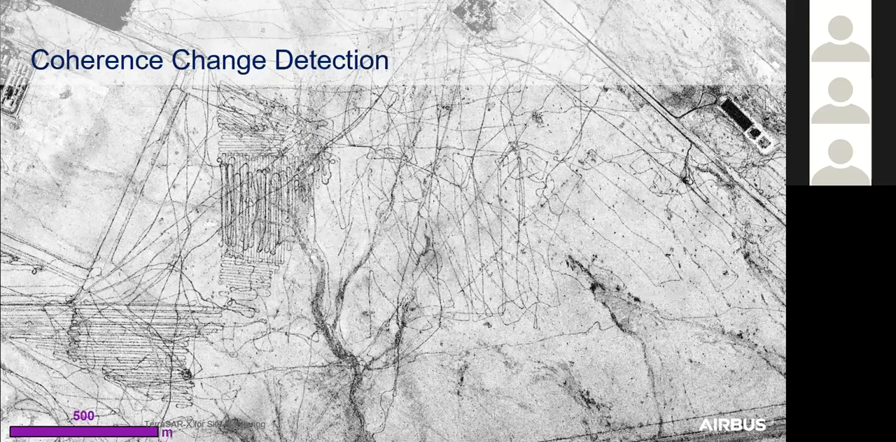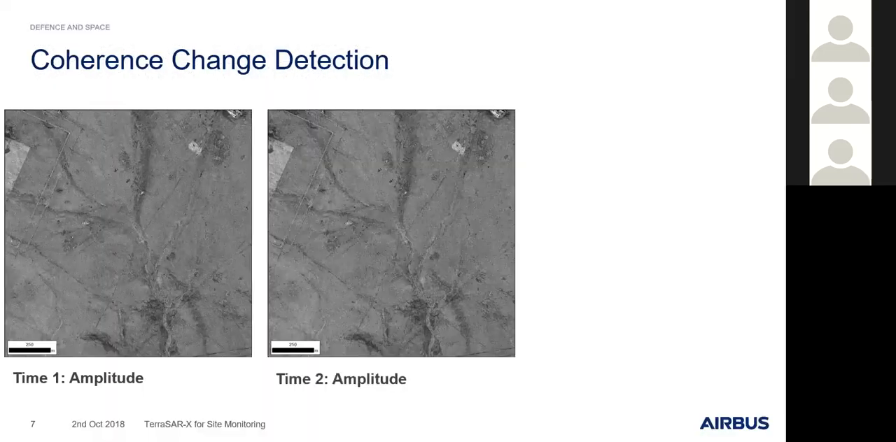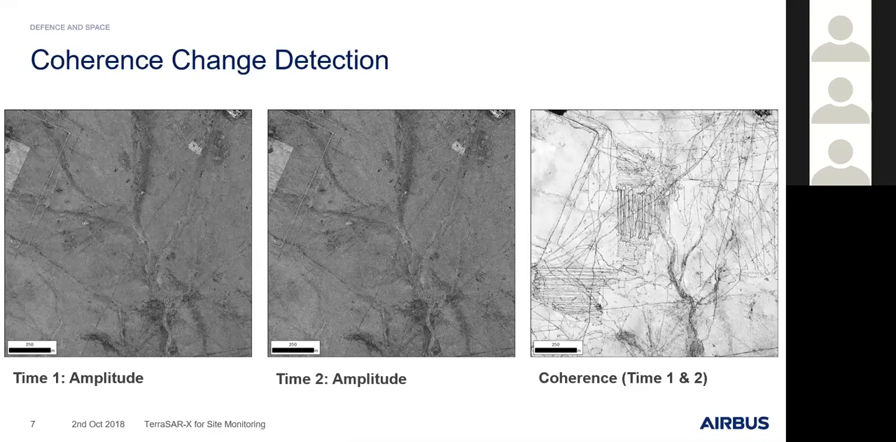But what's really interesting is if we look simply at the amplitude, as we did before with the amplitude change detection, we don't see this change at all. It's not visible. But yet, looking at the coherence, we really pick up this difference. So we have different benefits using the amplitude and using the coherence, but there's also the possibility to use them together.